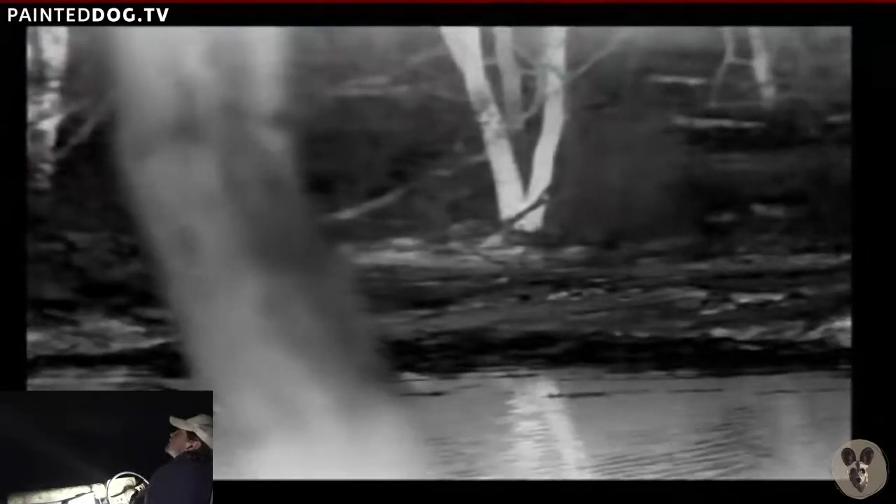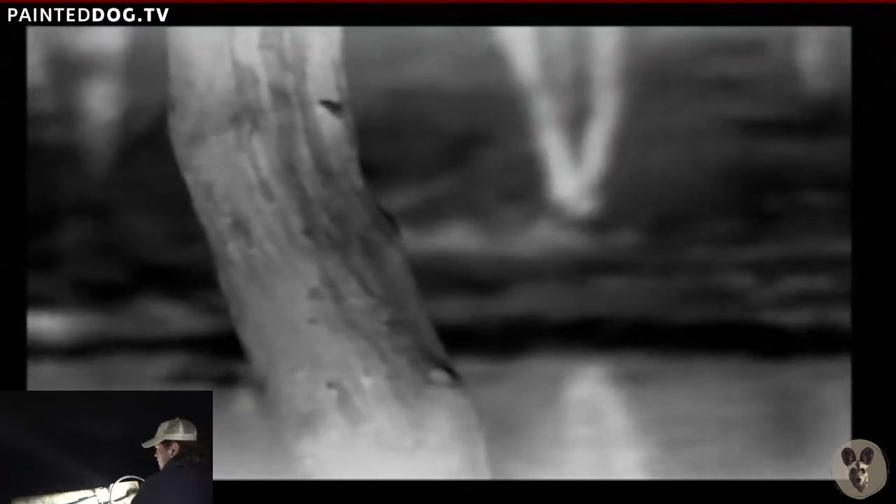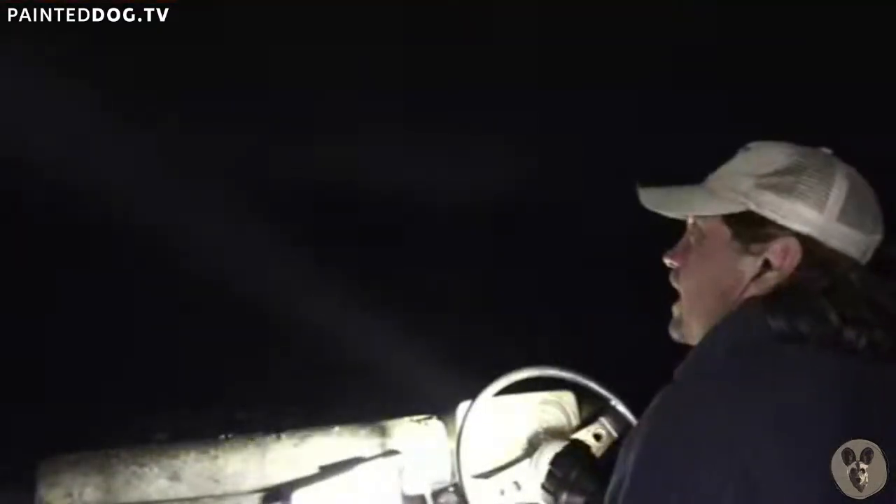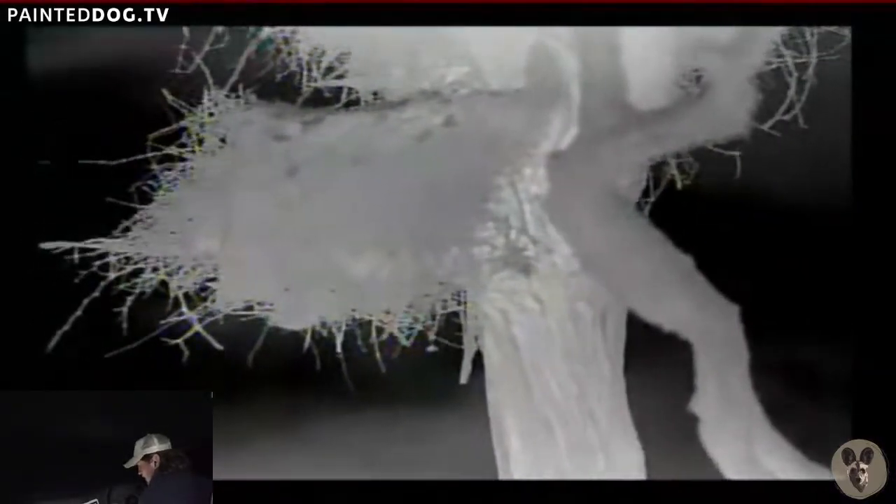Darren, do you think we're a bit close for this nest? Can we go a bit further away? Okay. We're going to have a look now up at the weaver nests, see if we can see any hot spots.